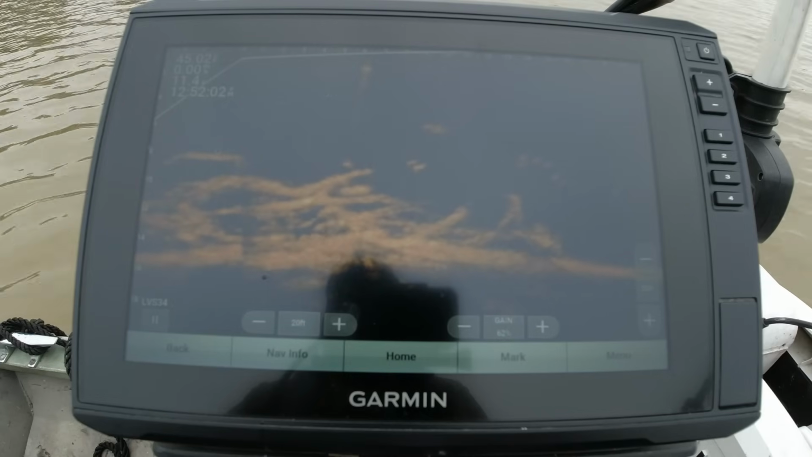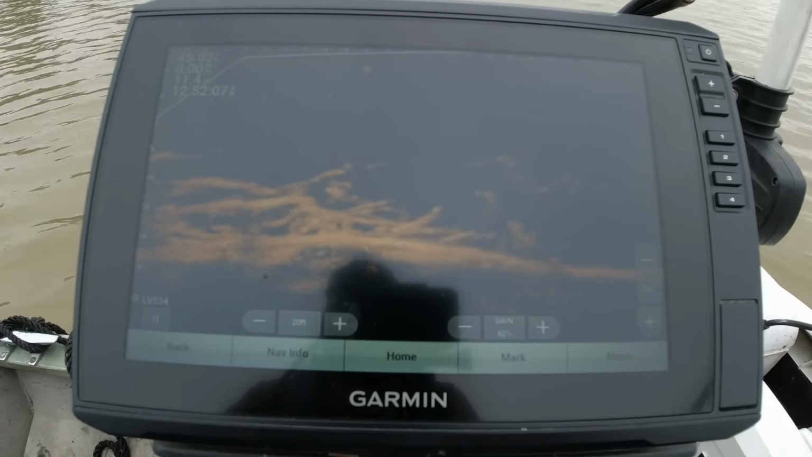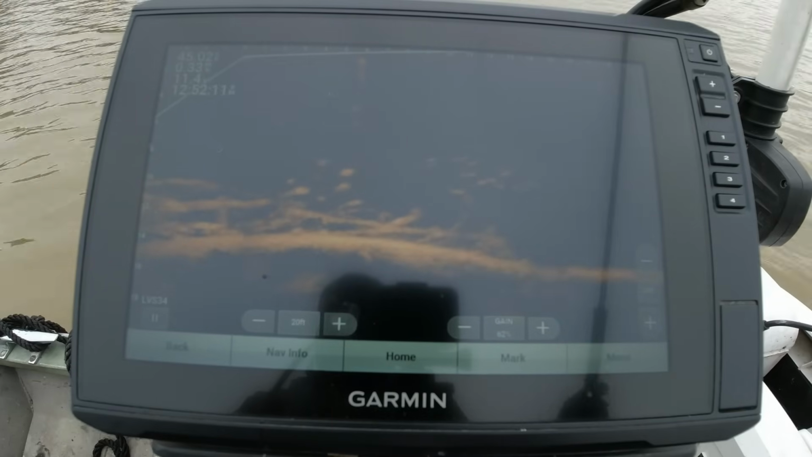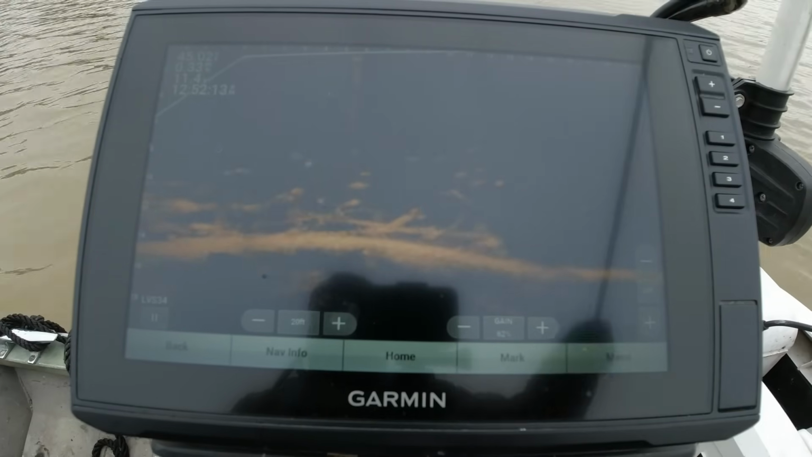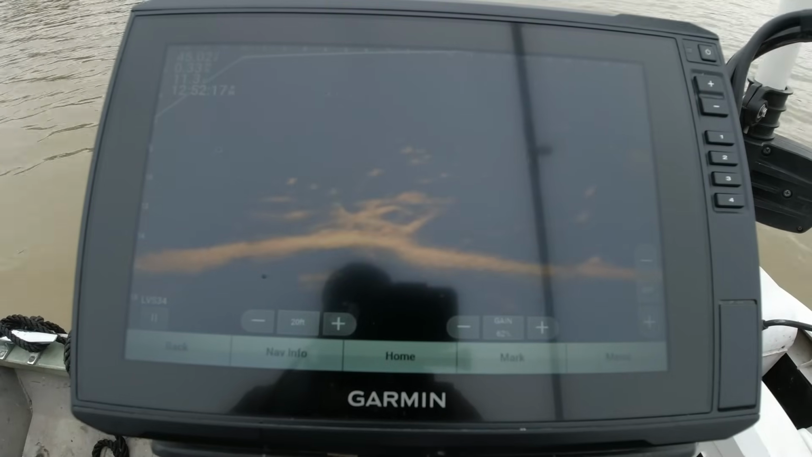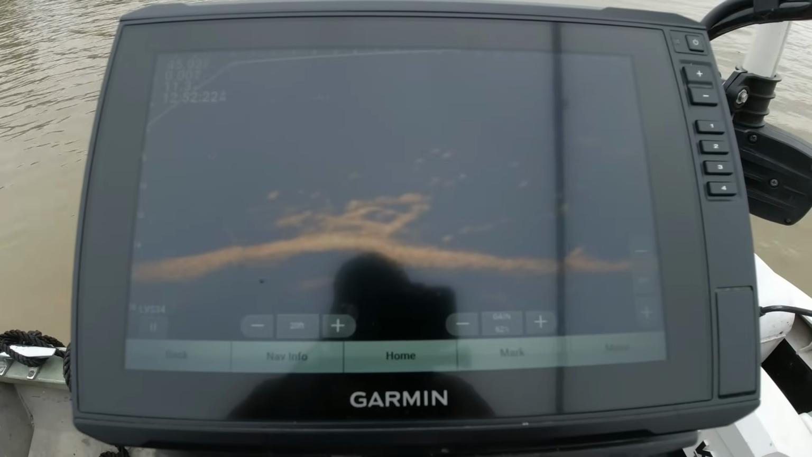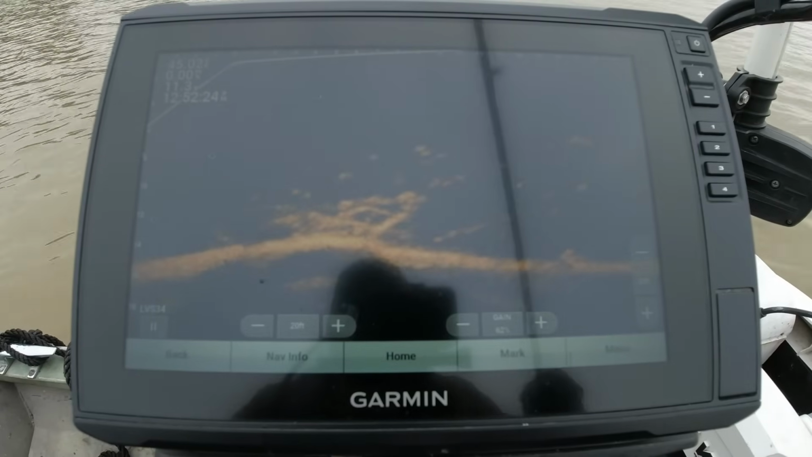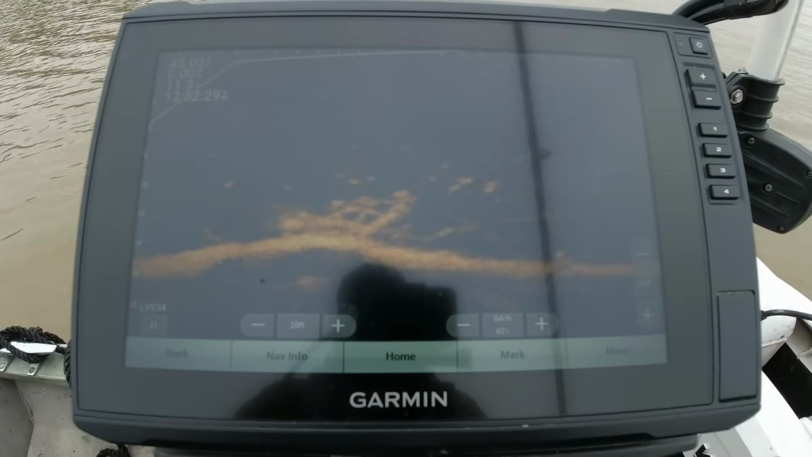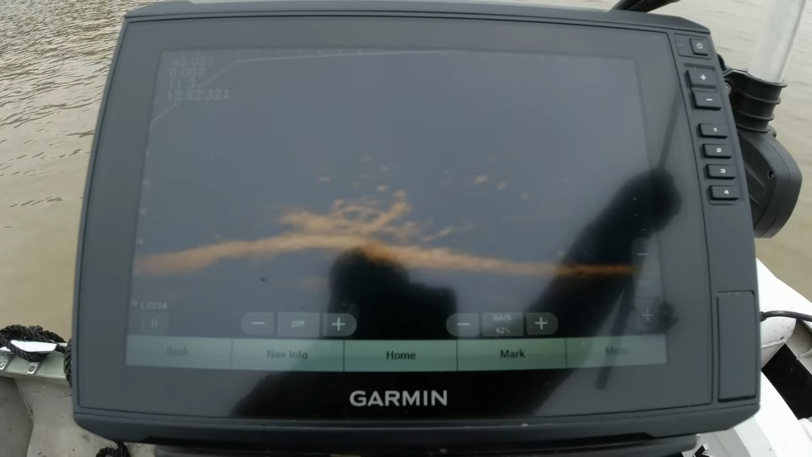Oh, I got my jig in there. I can't believe it. That was my bad right there, y'all. I messed that up. I had too many things going on at the same time, dealing with this wind. Looks like that one settled back down right there. Let me see if I can get my jig over here. He's on top of it now.